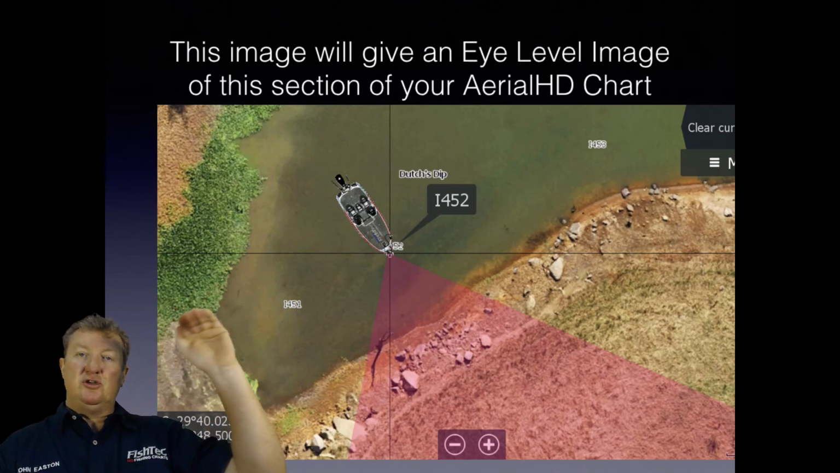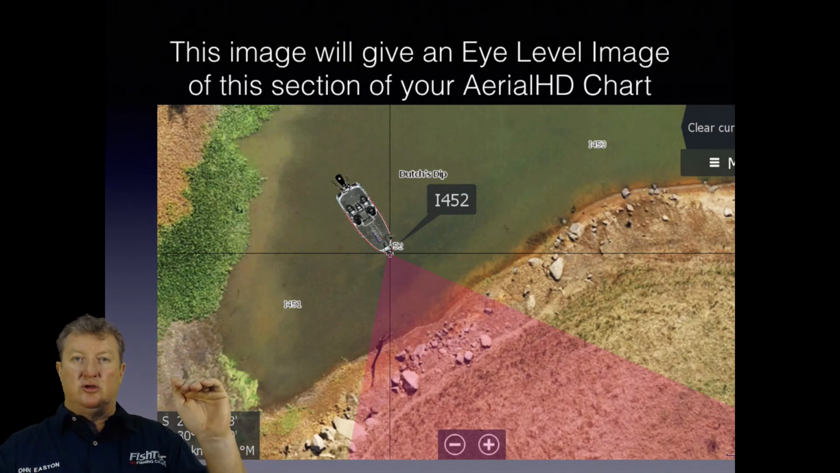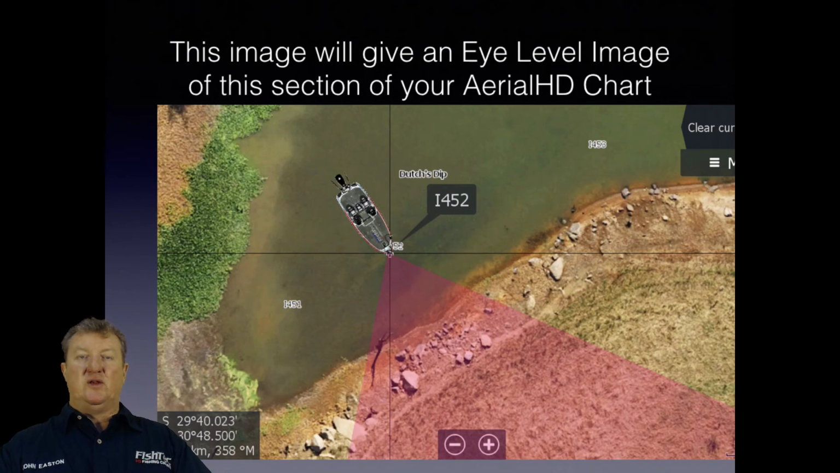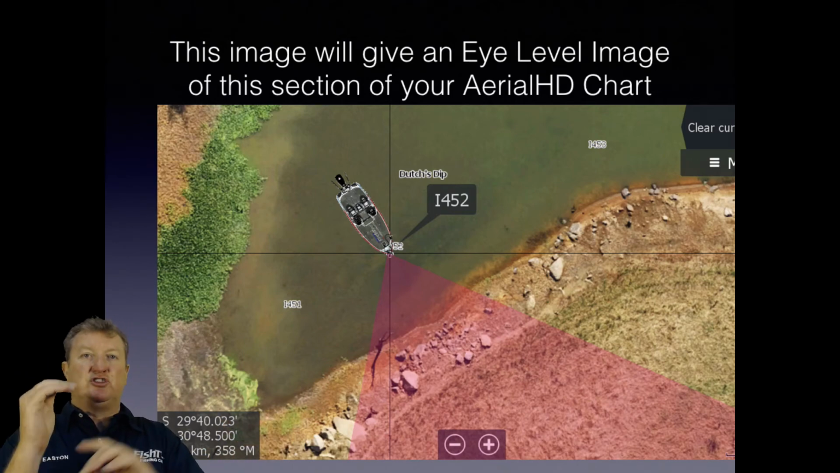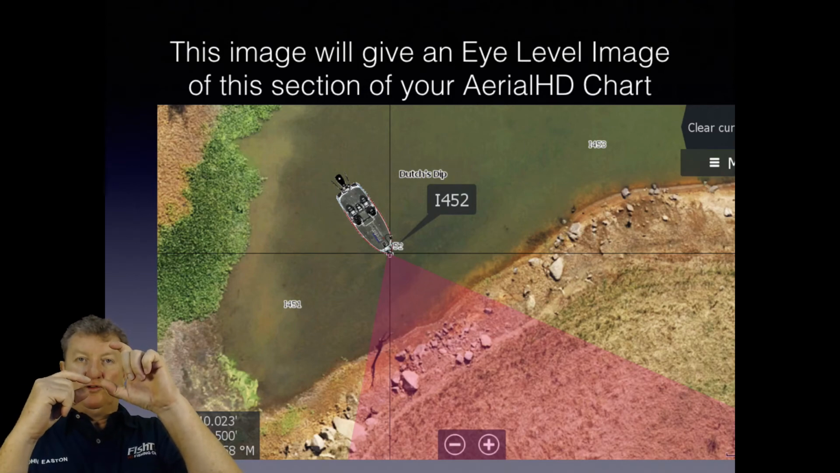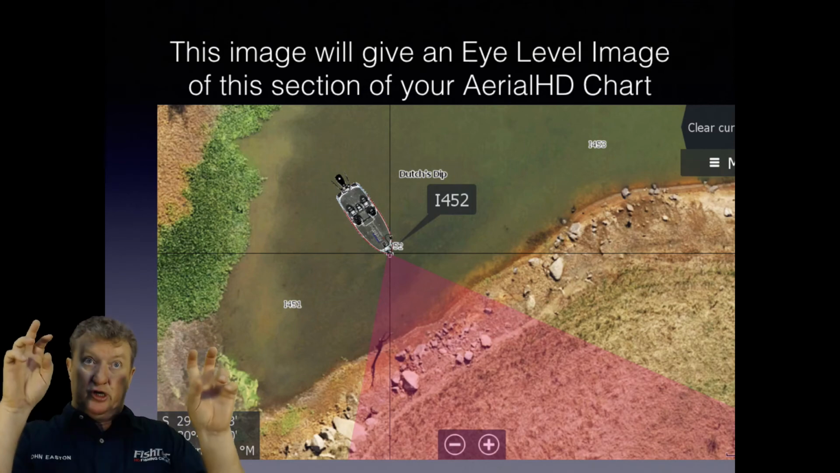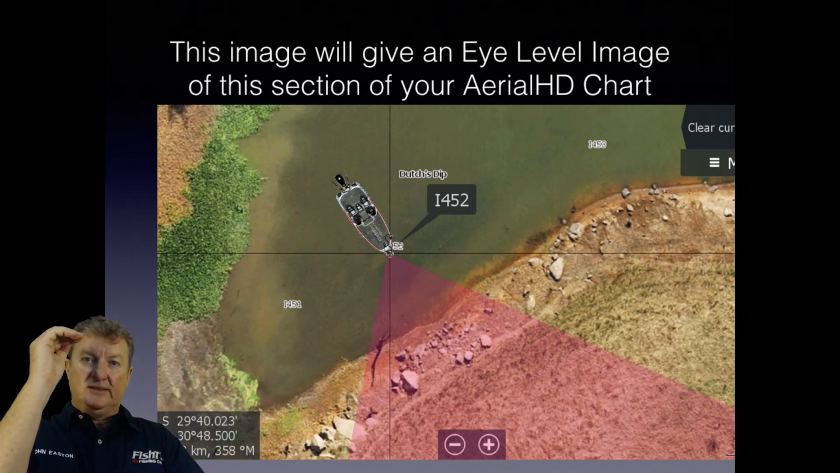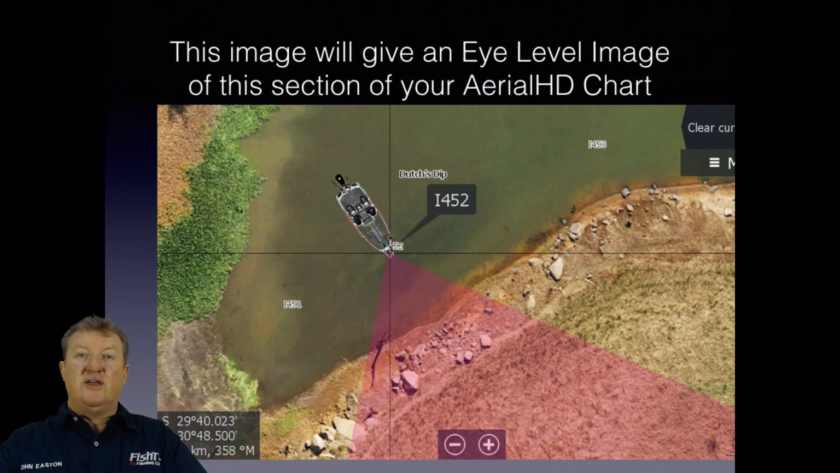But with the drone or the flying camera, what I've tried to do is say, right, the dam is down, let's say 15 feet. The average fisherman is 6 foot plus another 2 foot for his boat. I've added that together, I've taken the drone up to that height, and I've tried to take a photograph from that position. I call that ELI, eye level imagery.